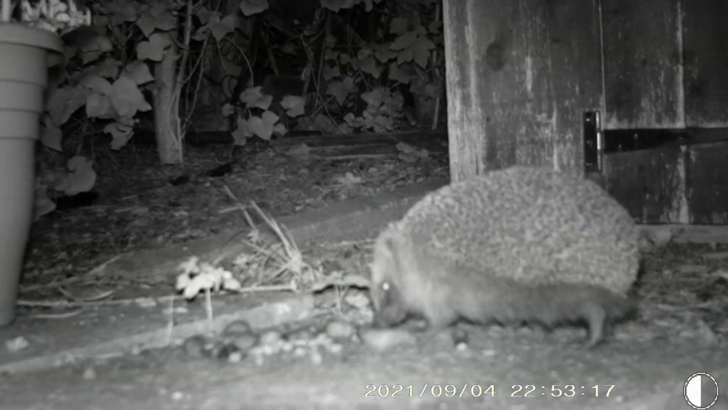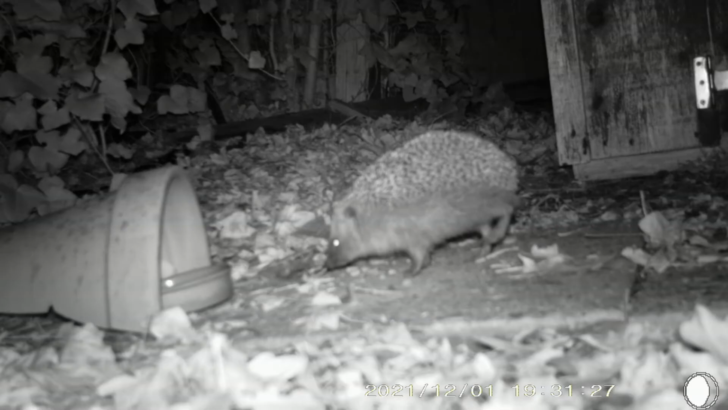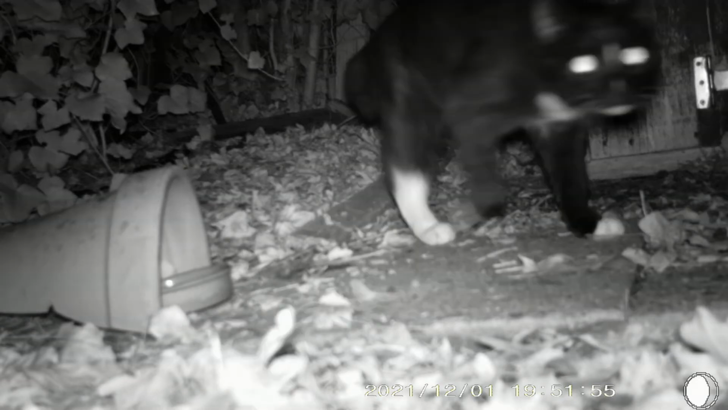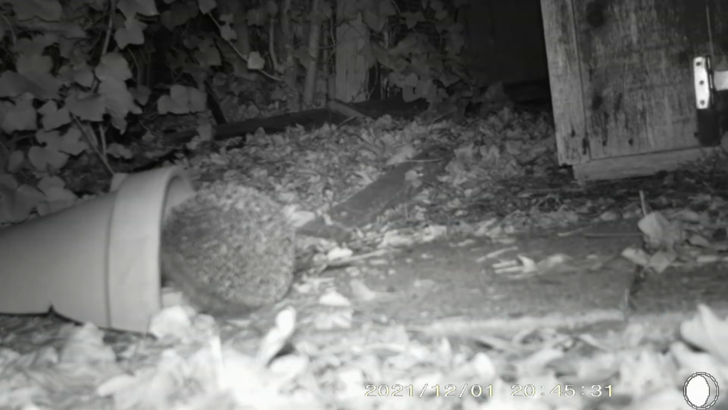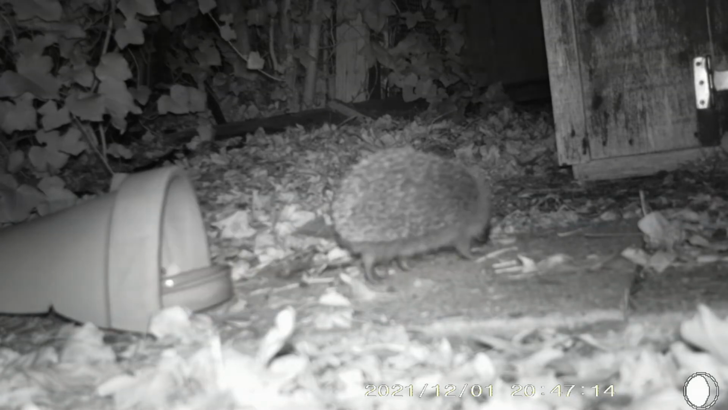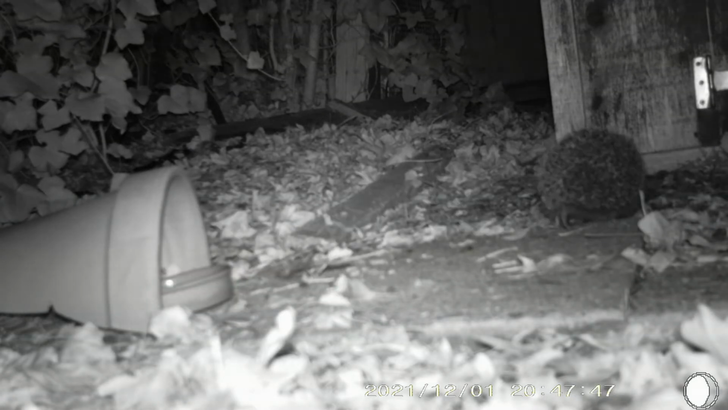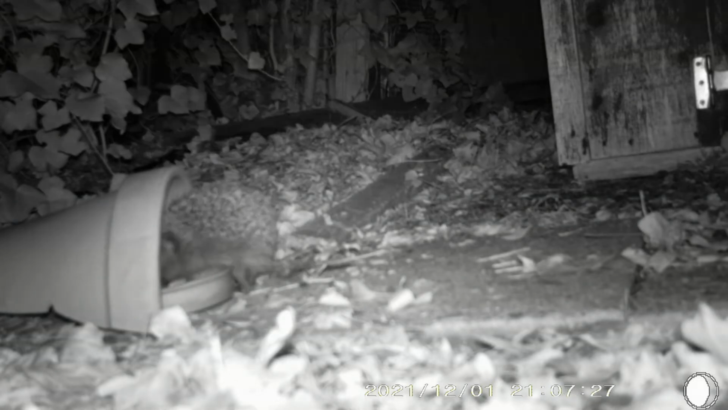And so we've got some lovely pictures that I've sped up a little bit so it looks like they're moving, but lots of images of hedgehogs in the garden next door. So whether they're the same hedgehogs or different hedgehogs, I'm not really sure, but enjoy them anyway. Obviously doesn't mind the cat being there at all.